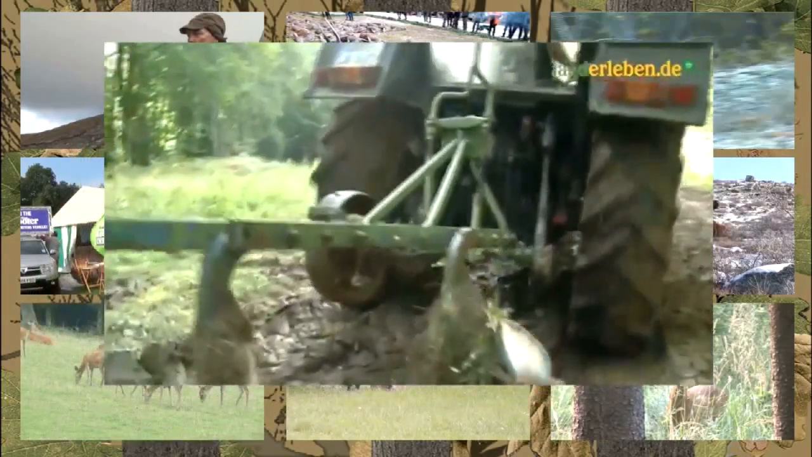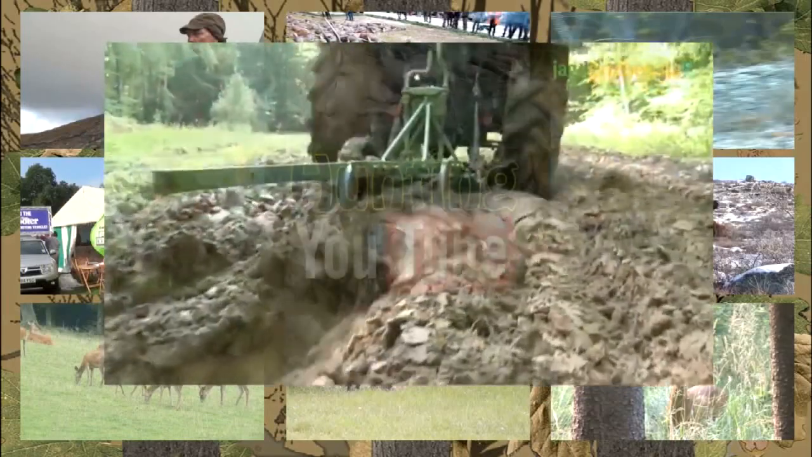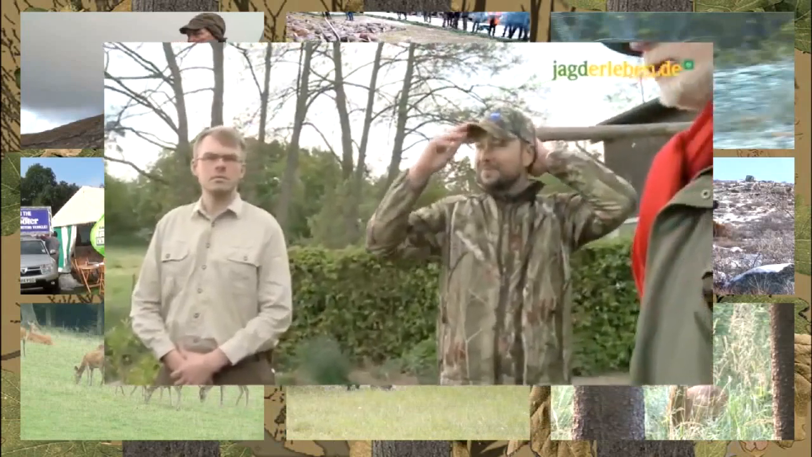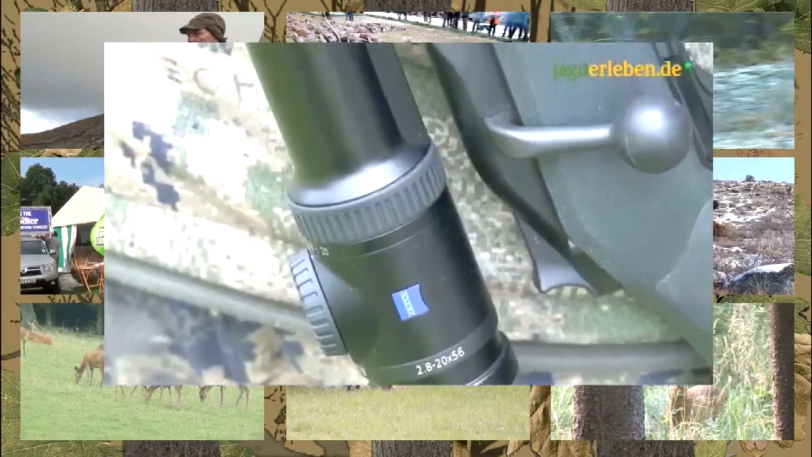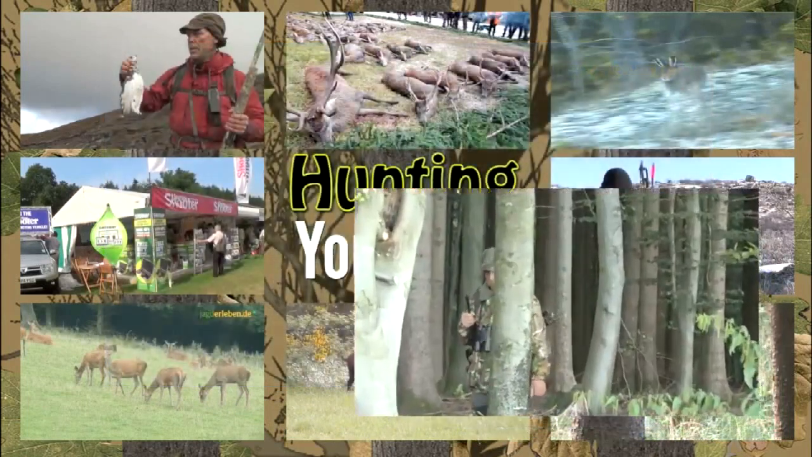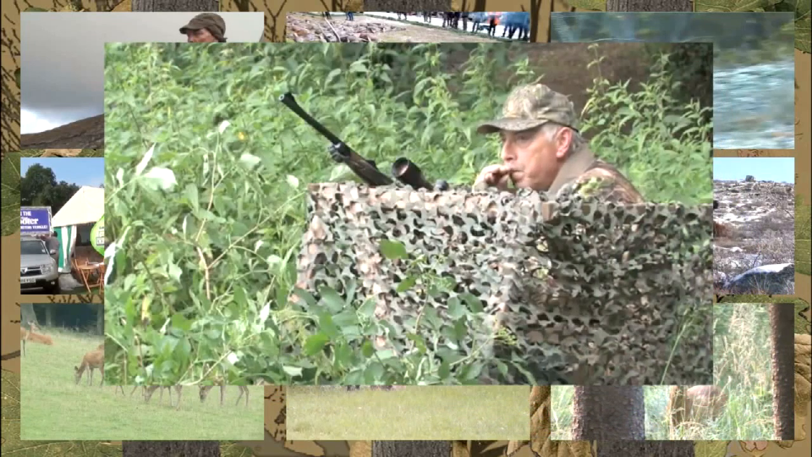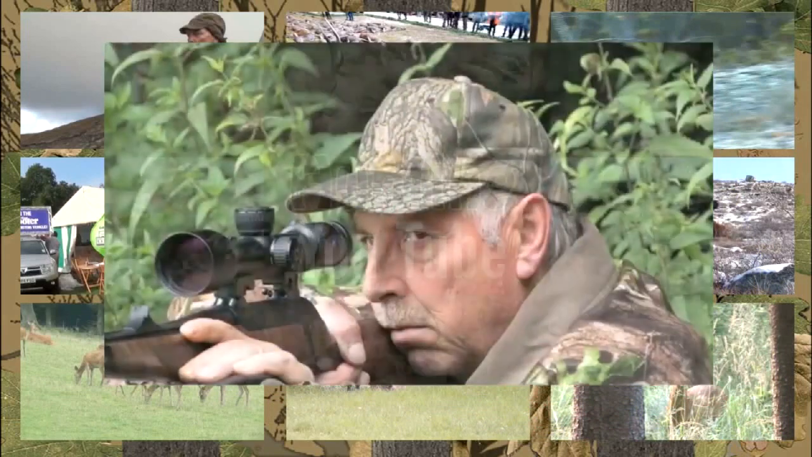Florian Standke is from Jagter Leben, which makes beautifully shot, rather serious films. We are expecting Florian to be solemn. And then there are the sponsors. Here is a film that Florian's company Jagter Leben made for Zeiss about the Victory V8 scope, which is one of these super top kit items we will be using this week. And Sauer is providing the rifles. Here is well-known German roe stalker Klaus Demmel calling in the bucks on the Sauer channel while wielding a Sauer 202.